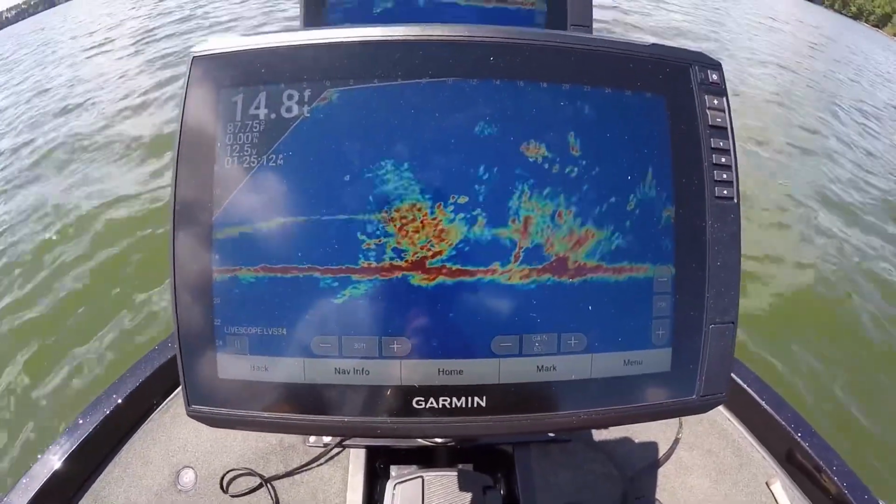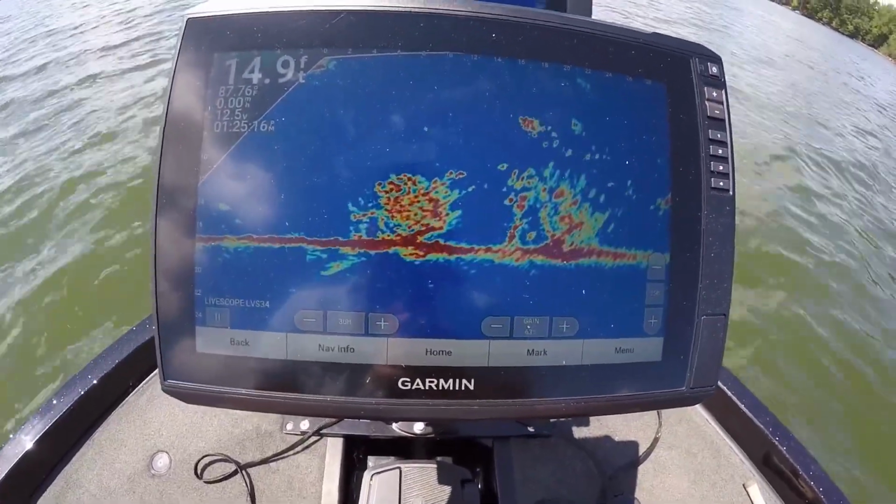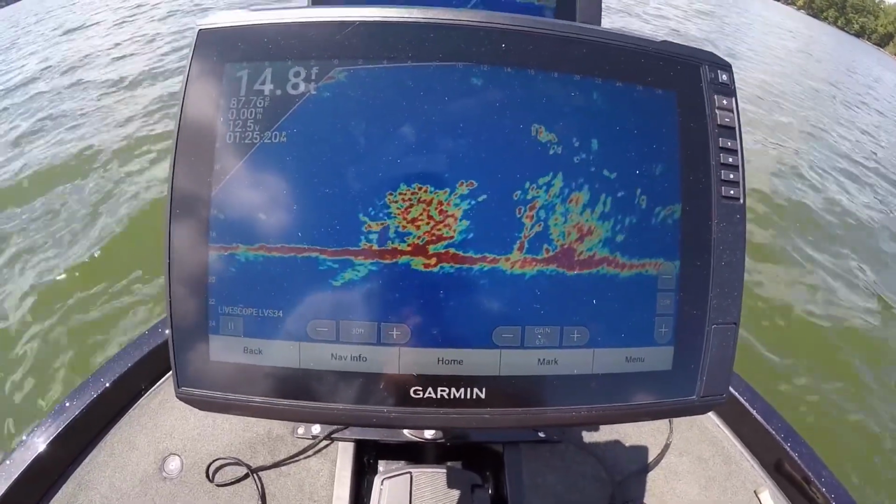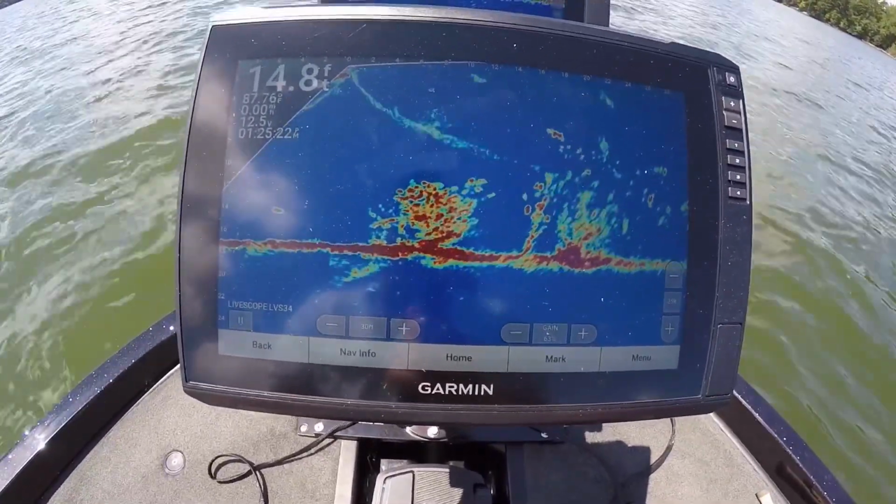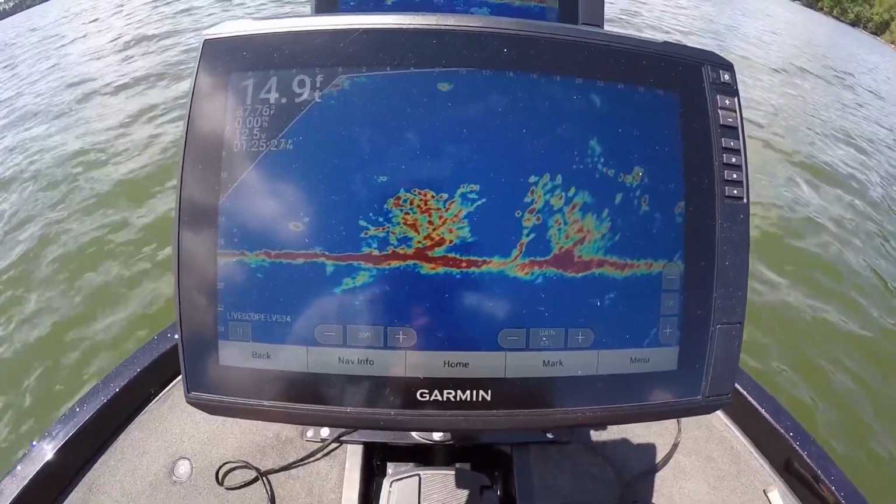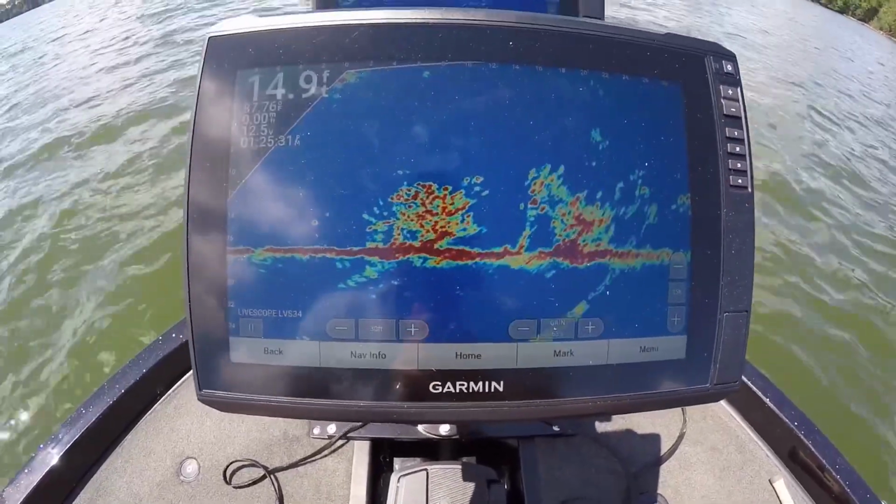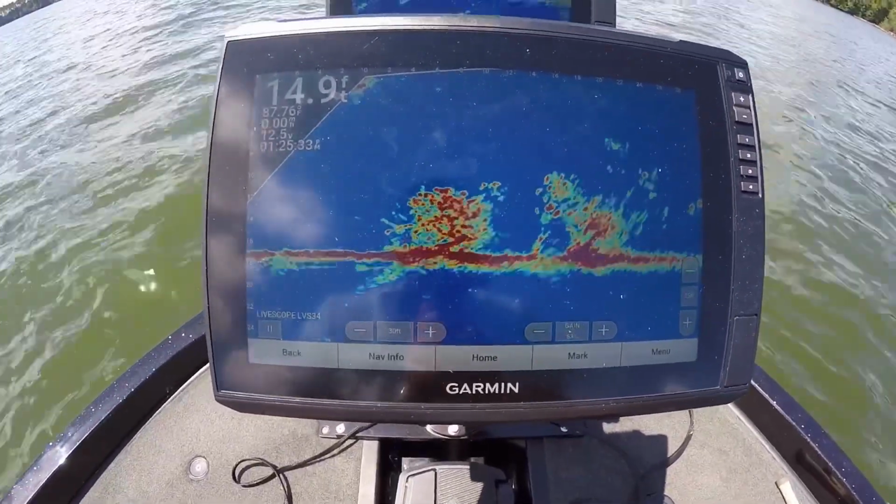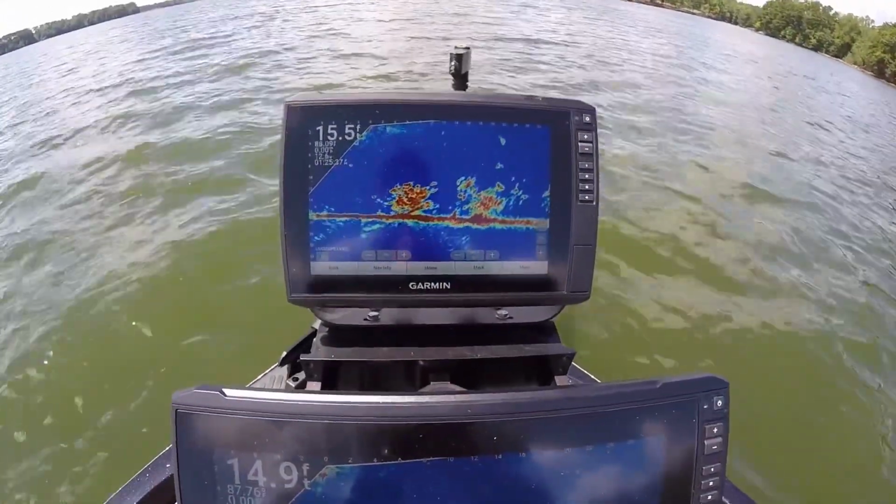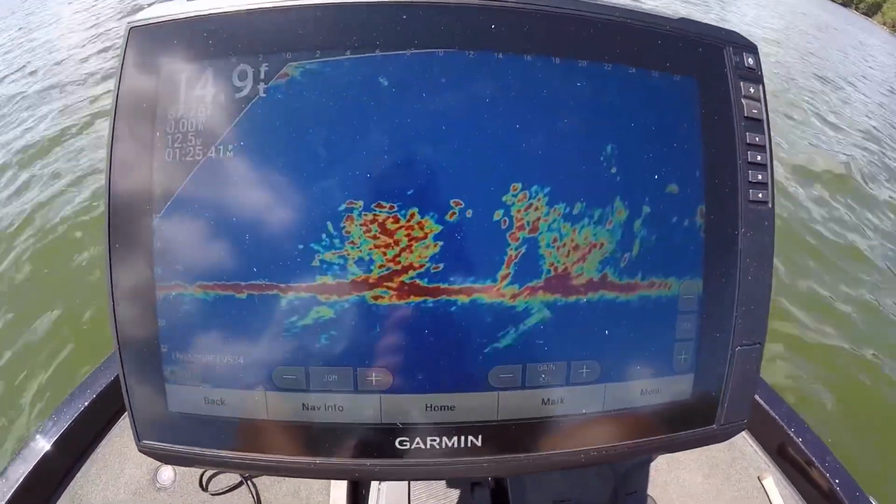So man, if you're wanting to get into an electric forward facing sonar unit and transducer mount, there's nothing wrong with it. The lower end of the Livescanner is better than the higher end of anyone else's, in my opinion. That's my opinion. I'm not bashing anybody else's. I've done my research. I've used this thing for a good while, and I think you'd be happy with the Pro model.